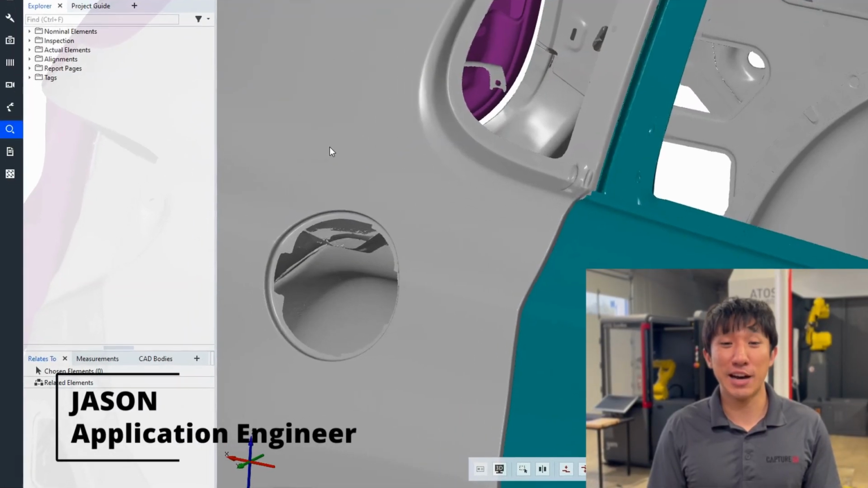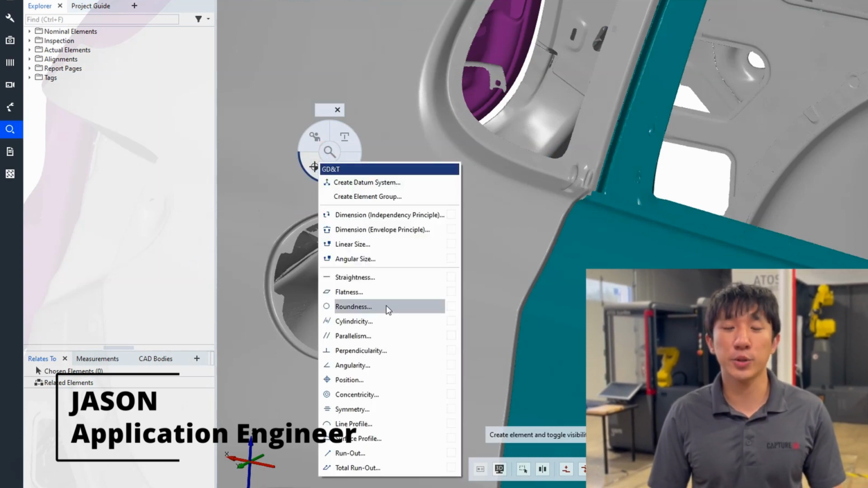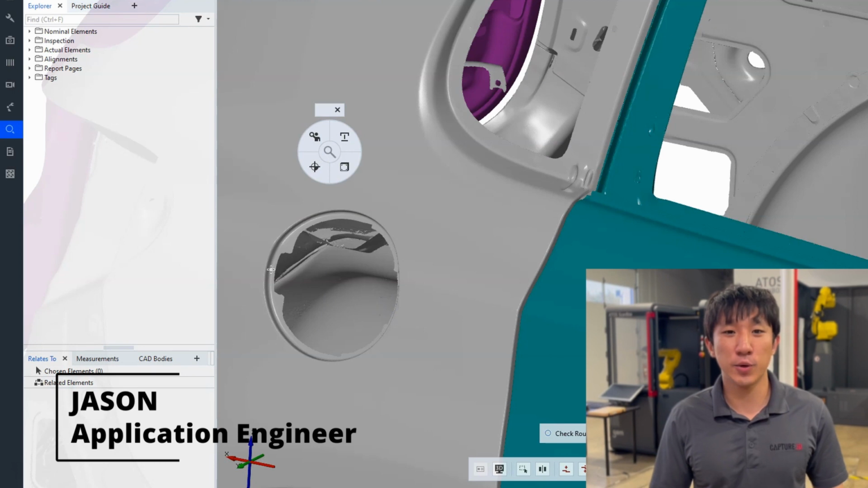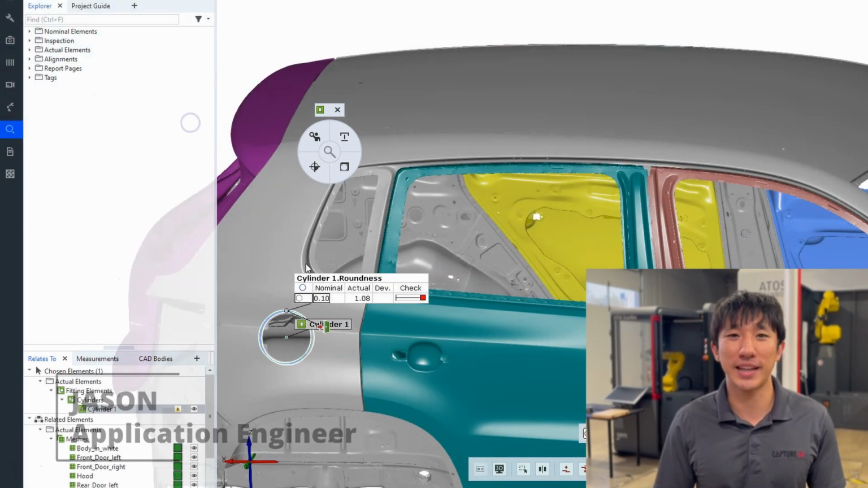GD&T Quick Create is now a part of the iInspect wheel. It's essentially less scrolling and fewer clicks to create your elements. It's still the quickest way to create GD&T callouts while still following the ASME and ISO guidelines.